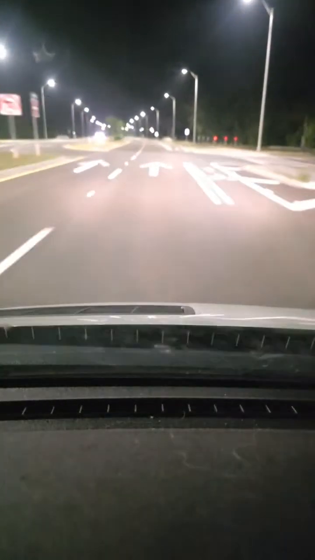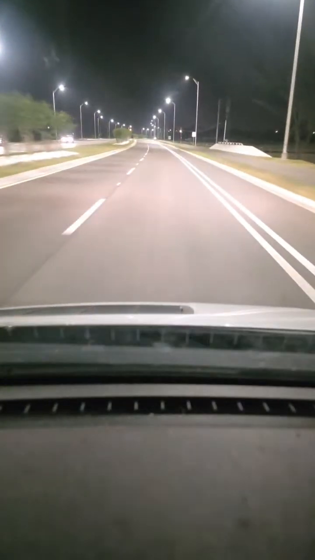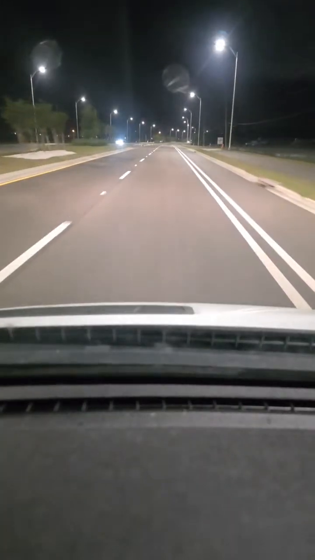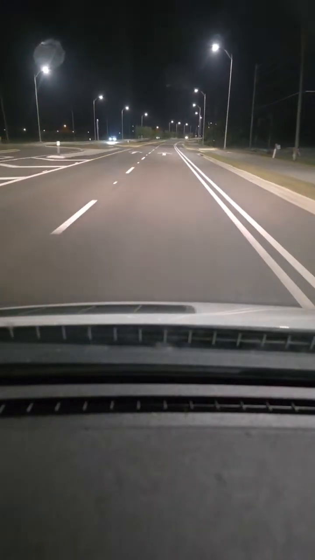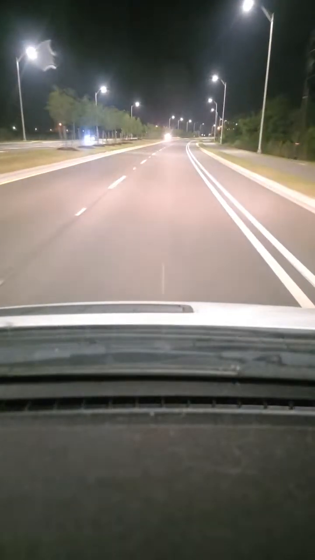How's that? Is that good, Perry? I don't need to be honking with the popo doing little speed radar traps. Granted, I'm not speeding, I'm just doing the speed limit, but I don't need them wondering, why is he honking?